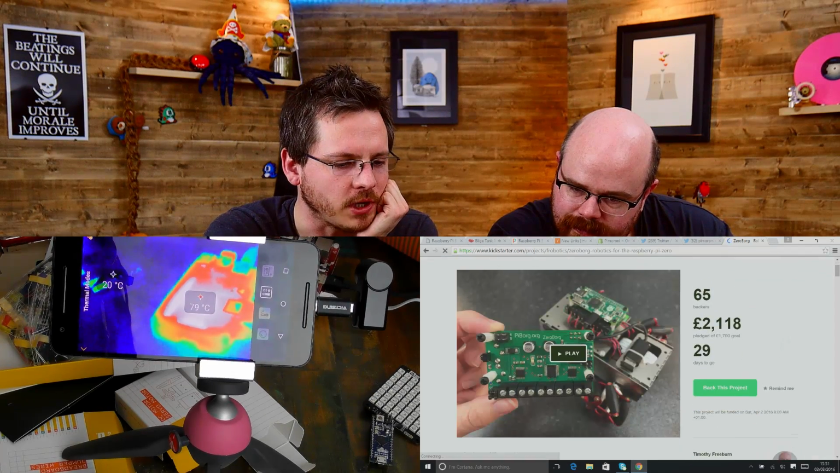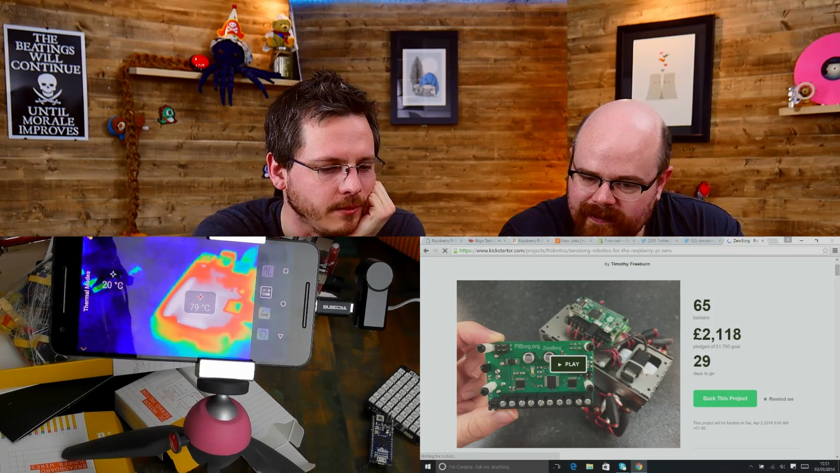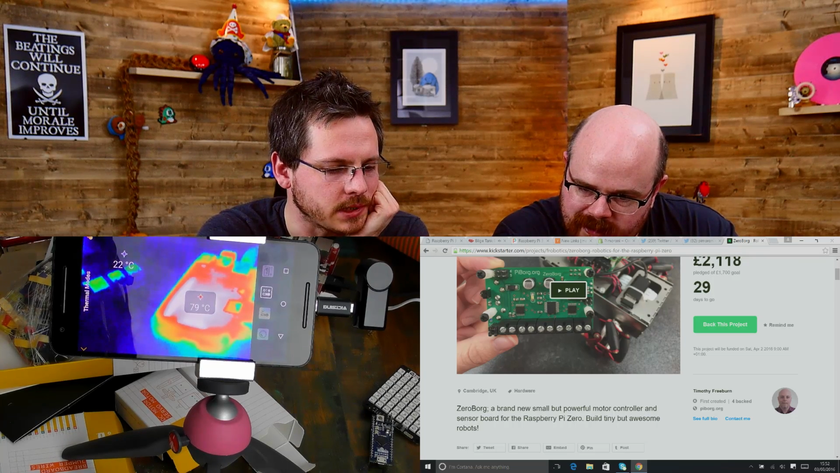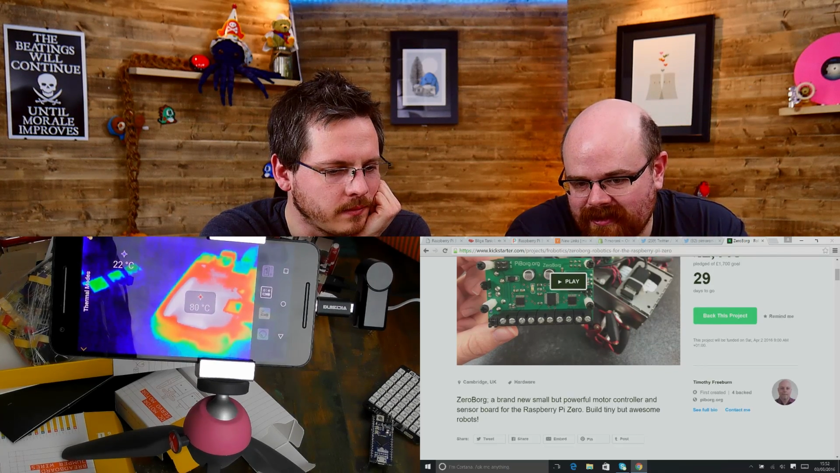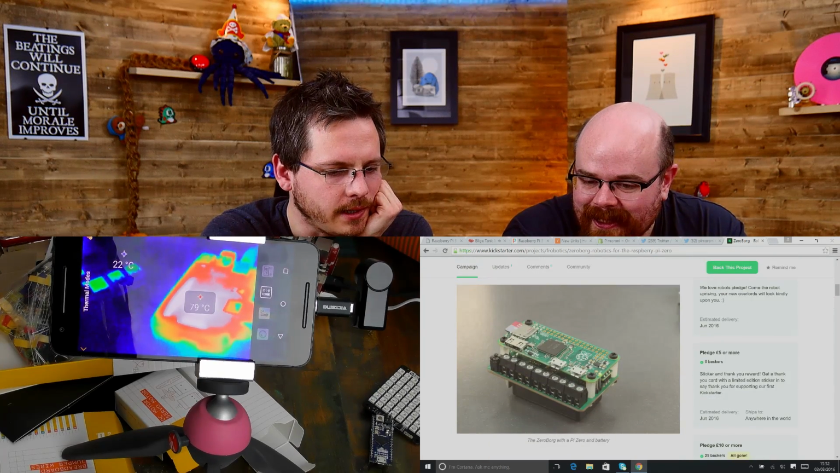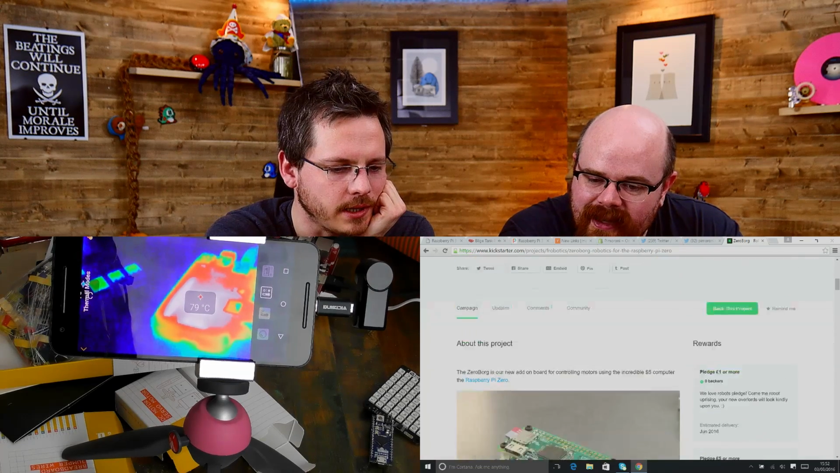So this is basically a robotics platform. I haven't read much about this, so we can't really talk with any authority, but I did hear it mentioned this morning. It's some sort of robotics-style driver board add-on for the Raspberry Pi Zero. It's too big. Oh, no, it's fine, it's got the screw terminals. But they've passed their goal already. It's a good, modest goal as well. I see what they're doing.